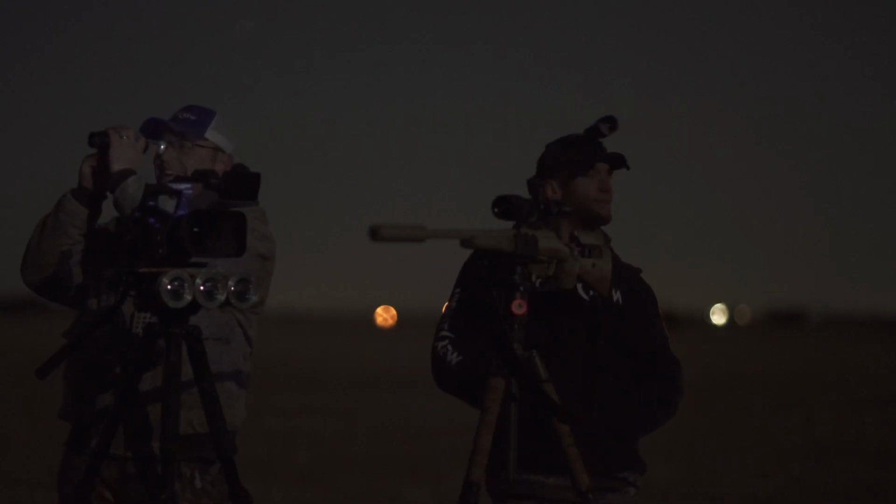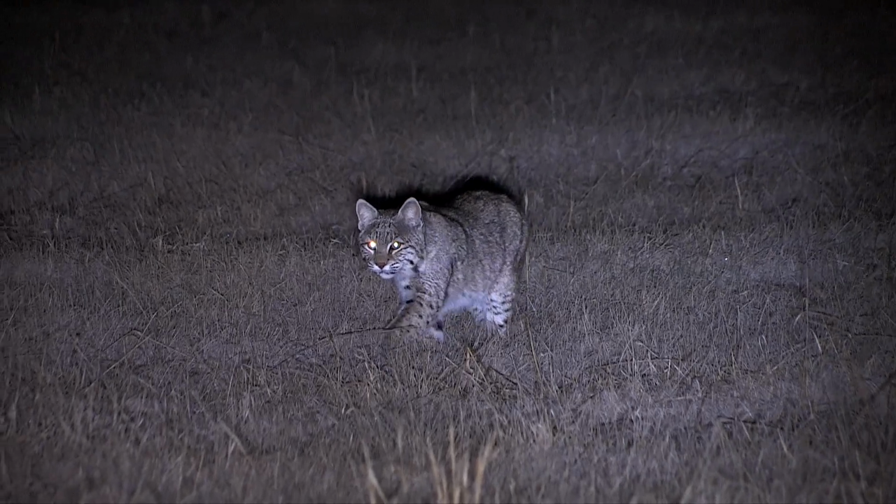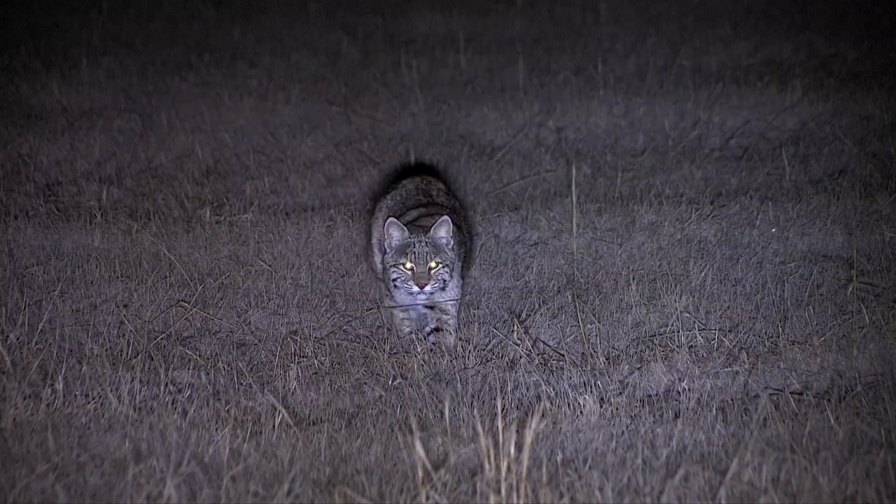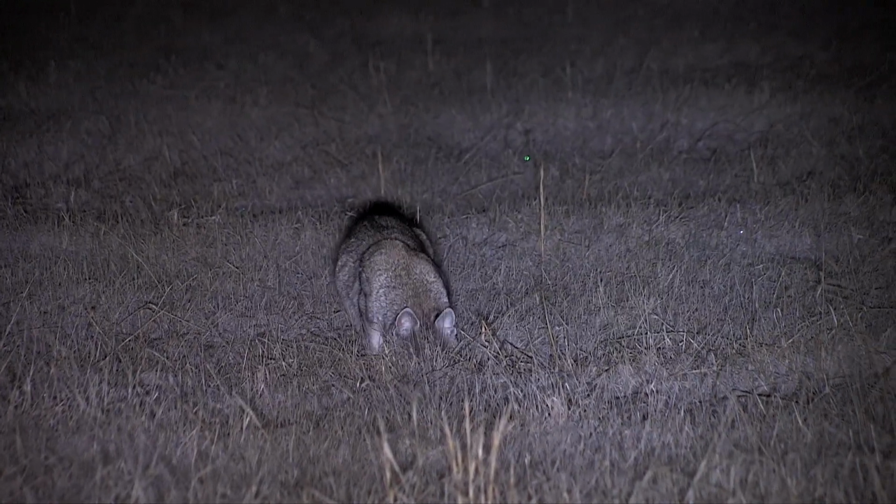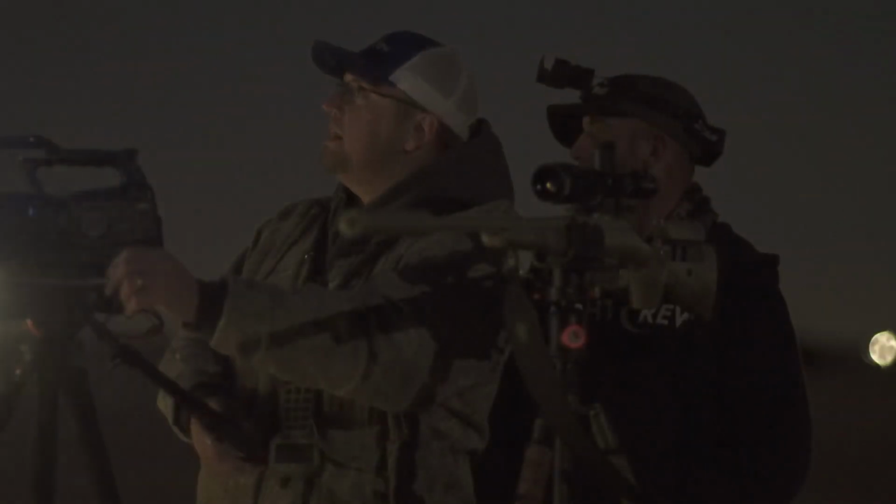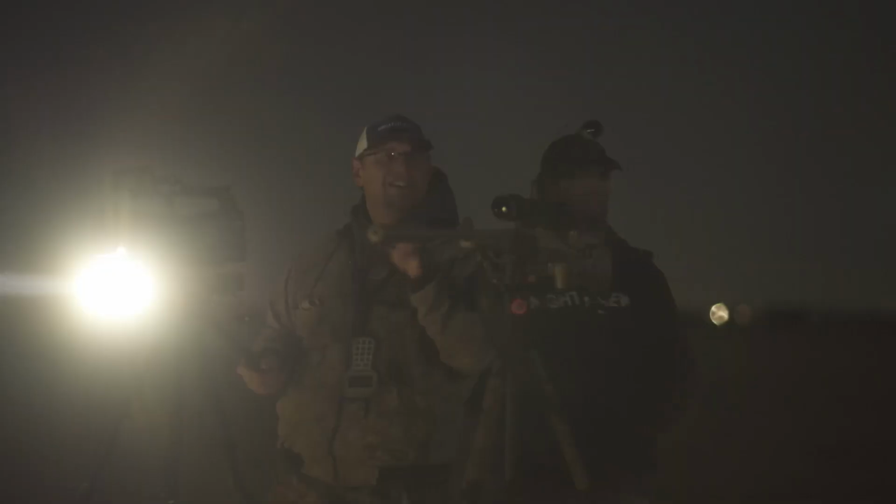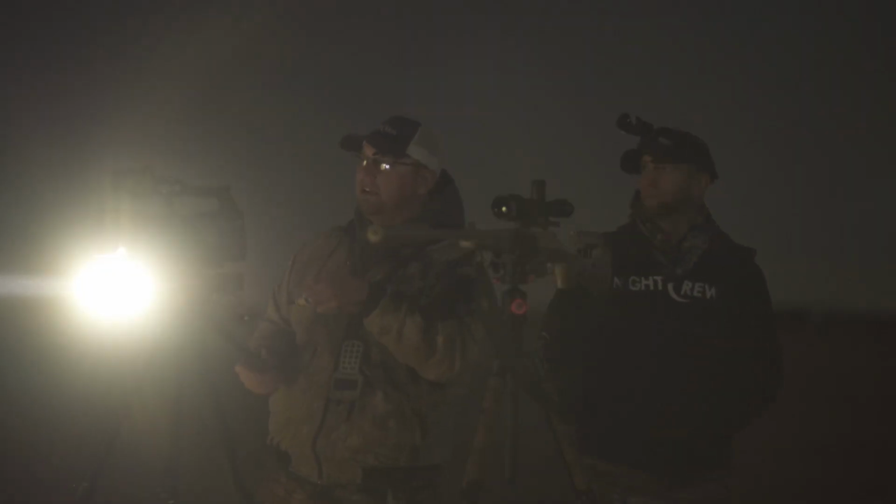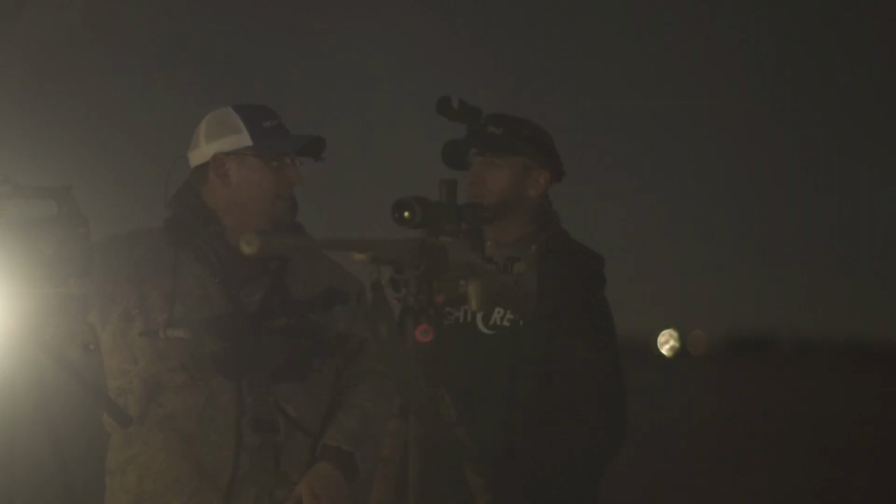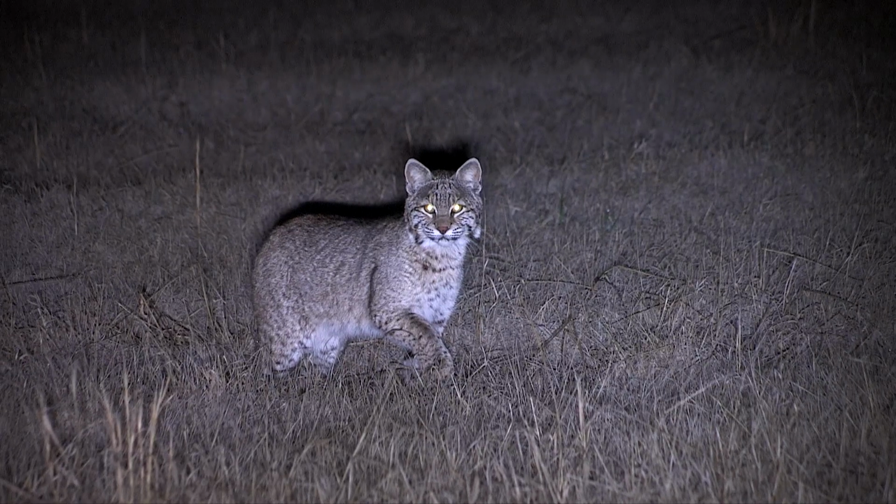Sometimes I don't think people realize just how much light we put on these animals. Once you've seen an animal do this in person, it'll truly make you rethink what's been preached for years regarding colors and what you supposedly can't do with a light. The light didn't bother him one stinking bit. No. If everybody watching, looking at the TV right now, could actually be standing here and see that cat with their own two eyes, they wouldn't believe it. They wouldn't believe it. That's just a lot of light. Good stuff. Too much fun.